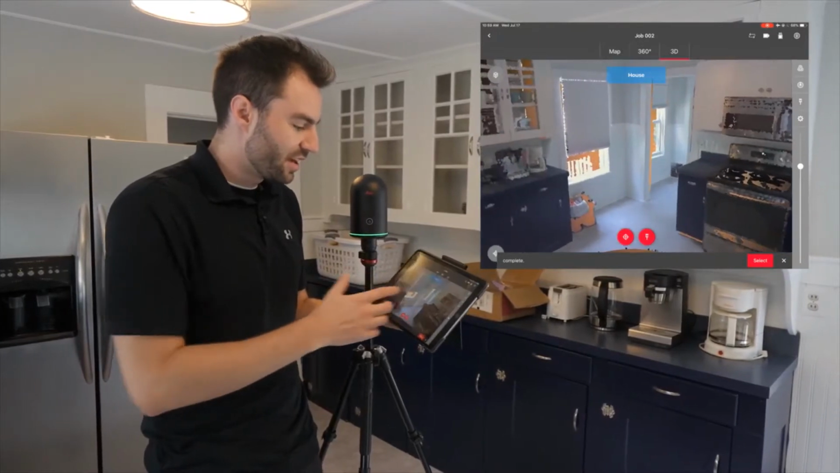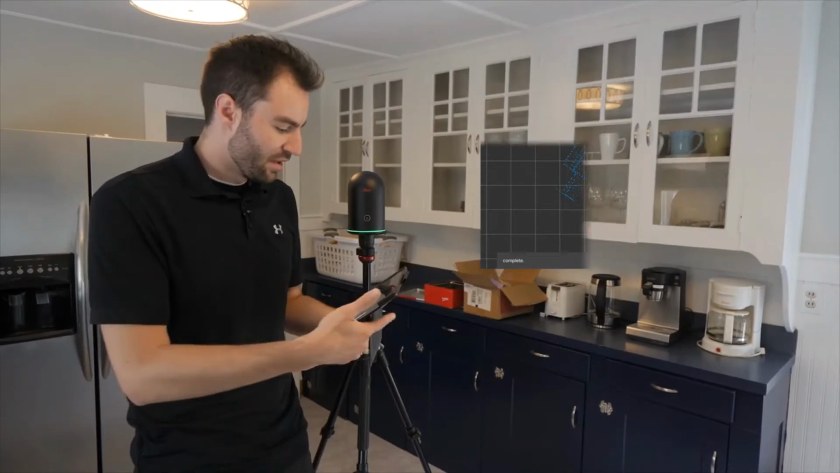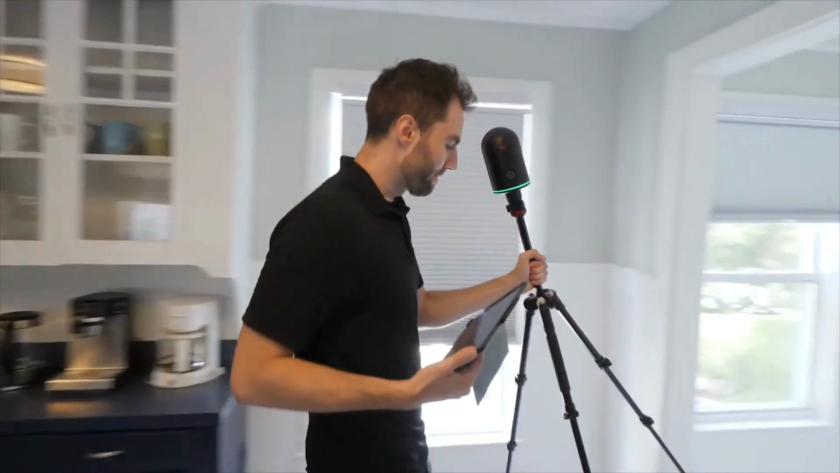So this looks good. I like my settings. Now I can go back and I can start my next scan. So now what I need to do is move my scanner to the second spot here.